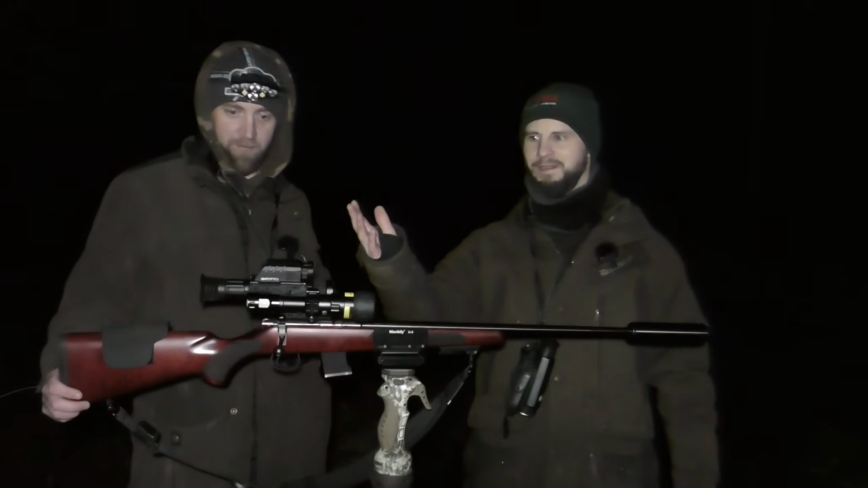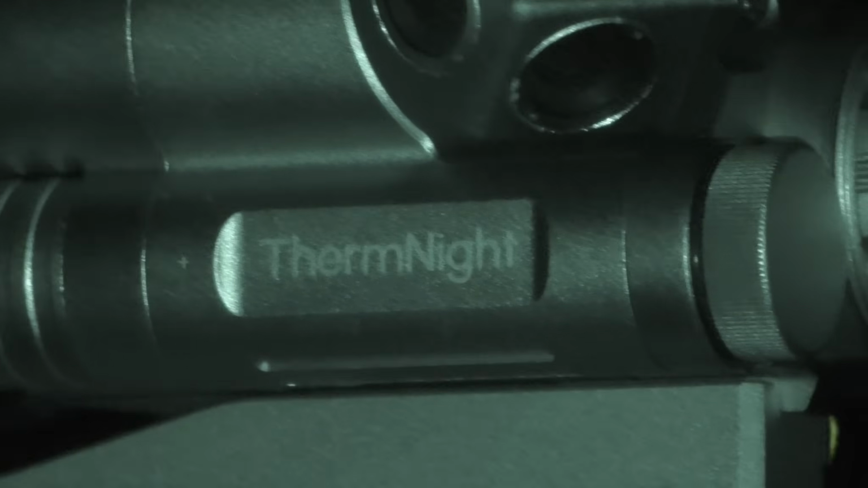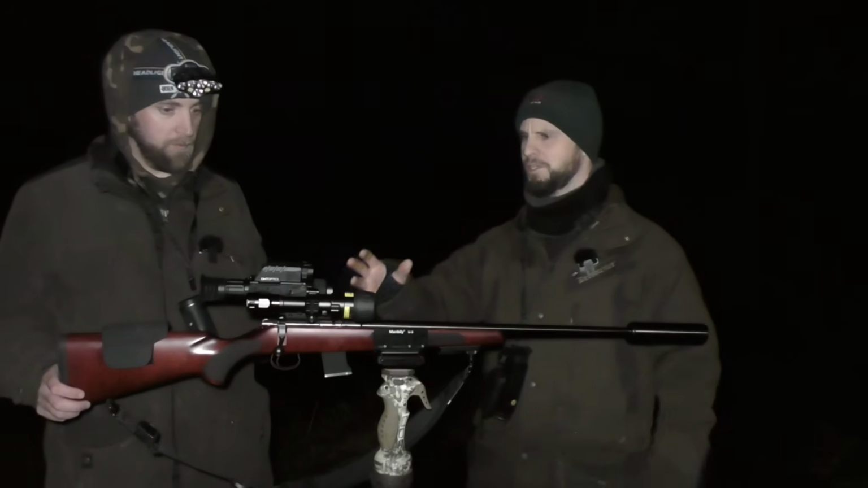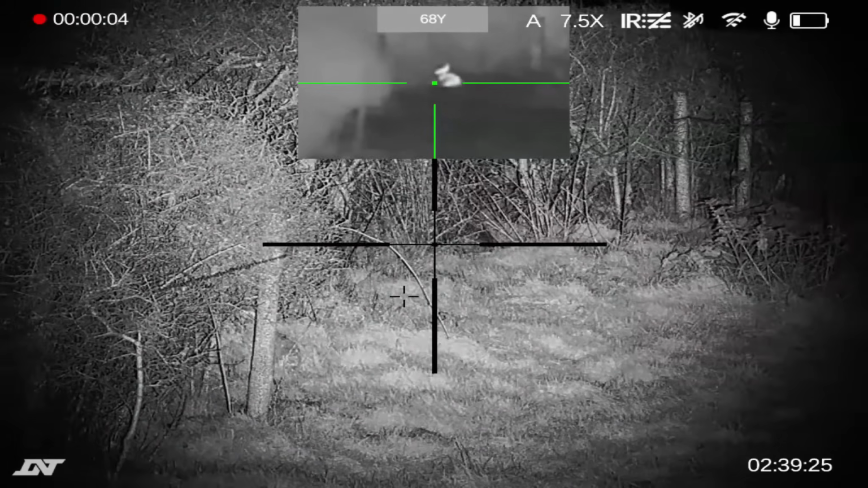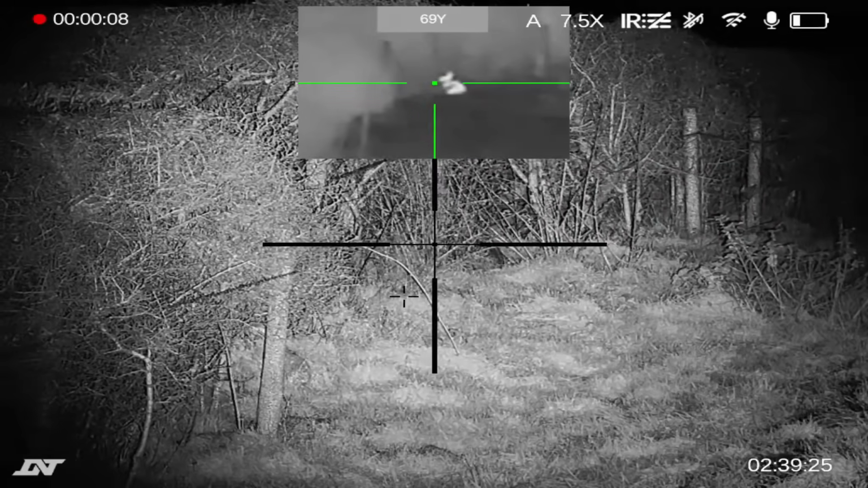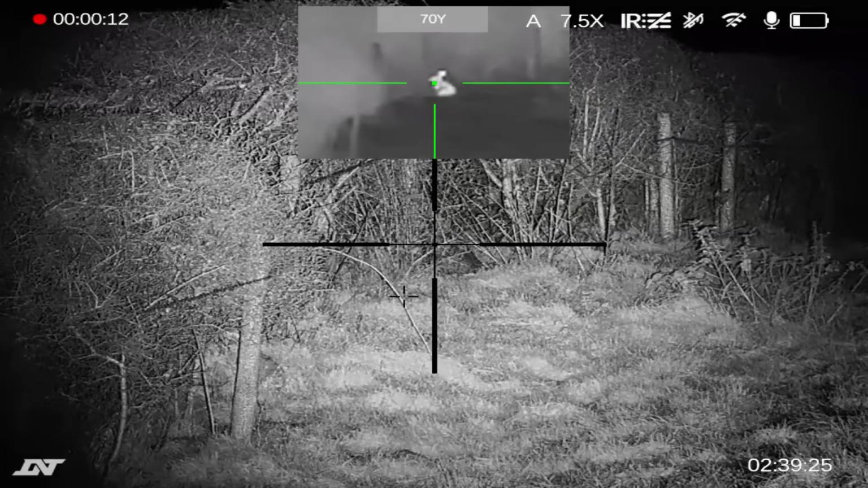This is the first time Lofty is using the Thermite, and this is the 225R, the most basic one, and it is shooting quite a long way out, 100 yards, for a very basic sensor, which it's not really designed for, but it is actually proving its worth, surprisingly. Like the thermal, a little box at the top, you can identify your target, and then you put your IR on it, boom, and there you go. Happy days.